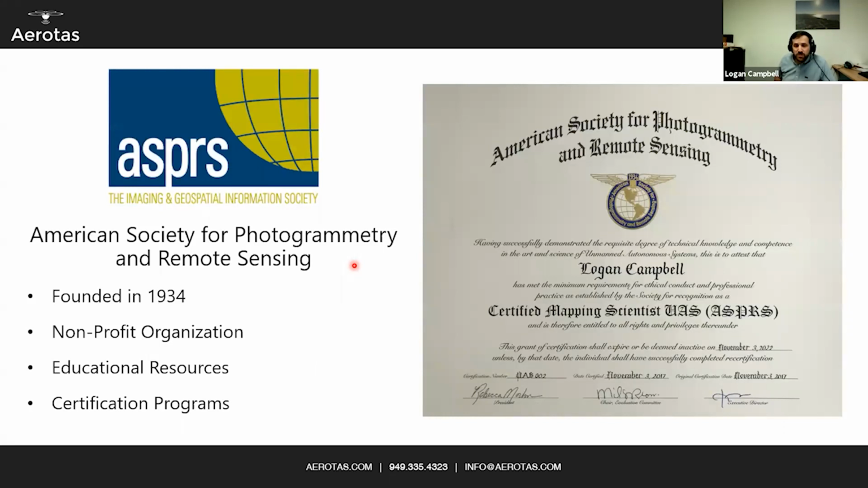And if you do want to get more into photogrammetry, you should check out the ASPRS. They are a nonprofit organization, the American Society for Photogrammetry and Remote Sensing. They are not a sponsor or anything, and we are not sponsors of them, other than just being huge advocates of them. They provide a lot of educational resources to the entire photogrammetry and surveyor community.